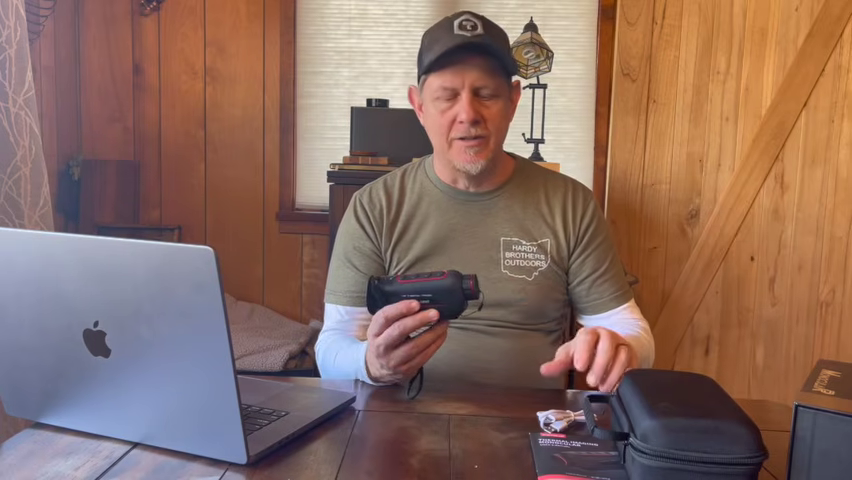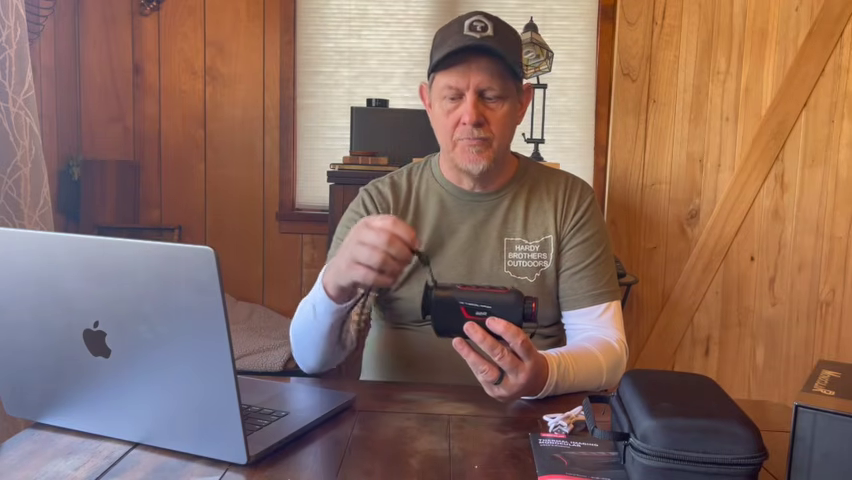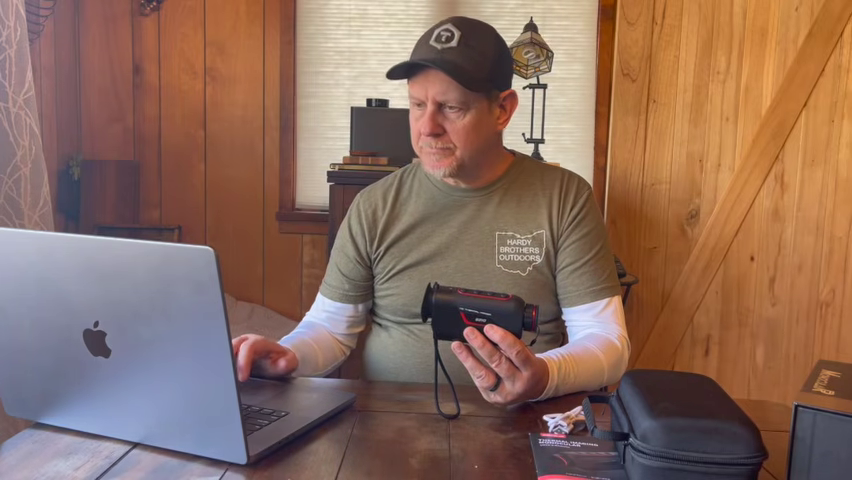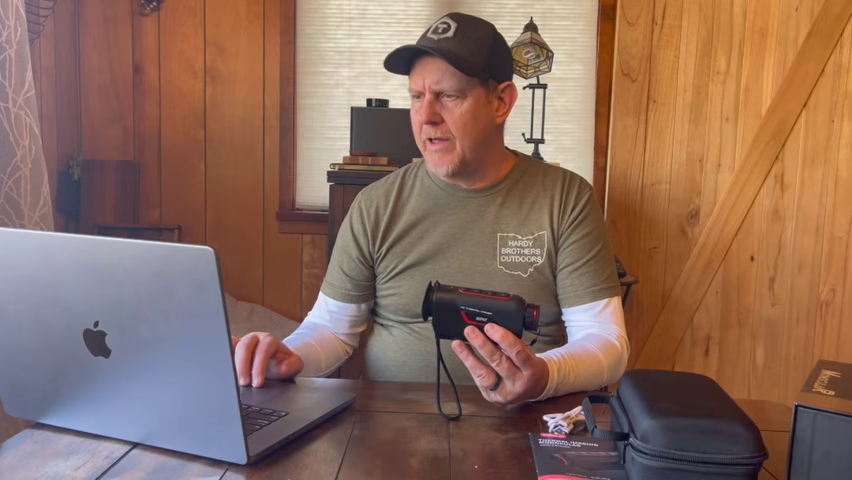With an Apple laptop, I don't always have the right stuff to convert USB to USB-C. It's easier for me to work with either the SD cards or have it go directly to the phone. So the reality is that's coming. I think that'll be pretty cool when that happens. And I don't know exactly how far away they are on that.